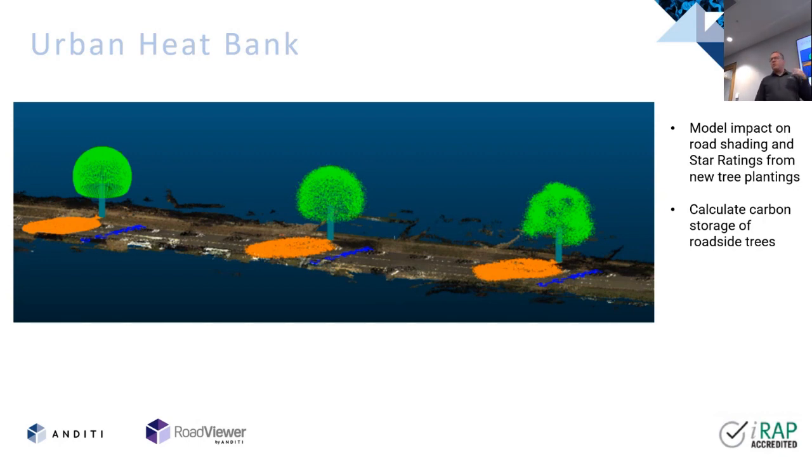So we could potentially, for the example here, say if you put a safety barrier in, you've got a 3-star rating for the current, then with trees, and then with trees with treatment as well. So we can model all those things for the people going forward, so they can make decisions based on the information that we're providing, rather than getting a spreadsheet and then having to start again.